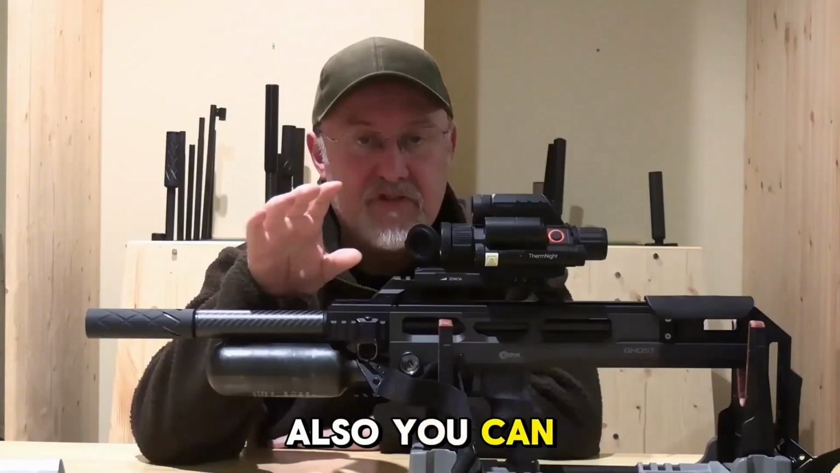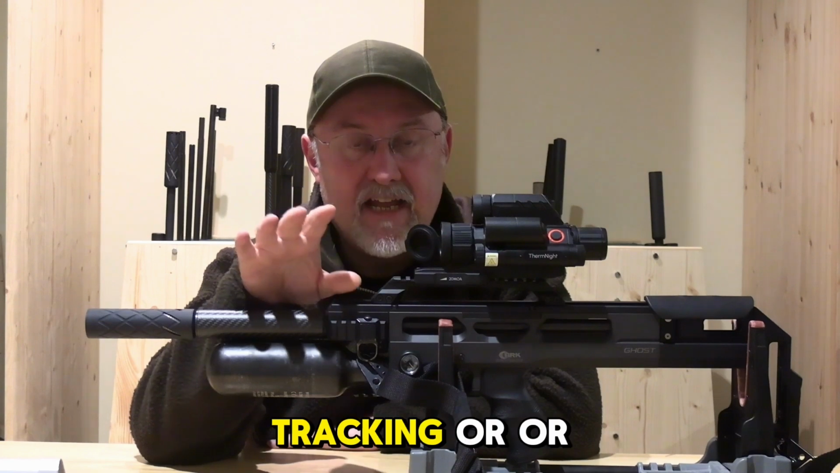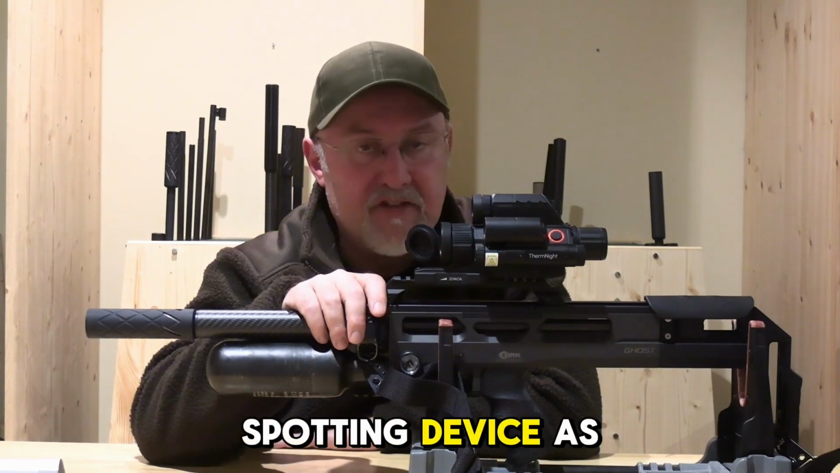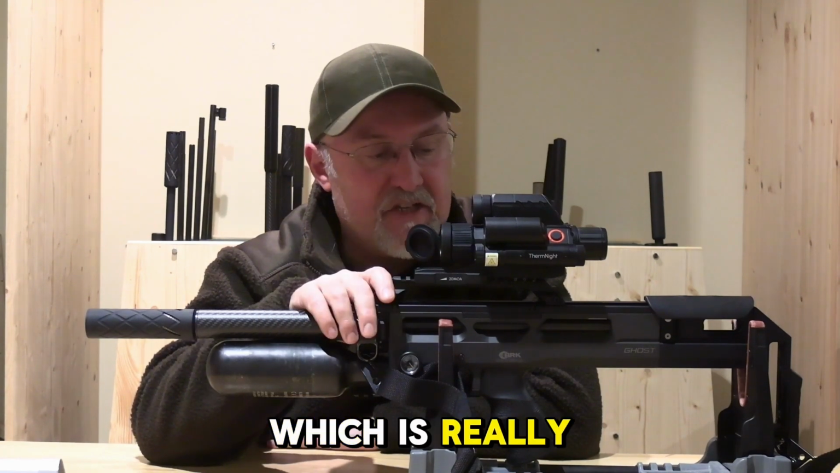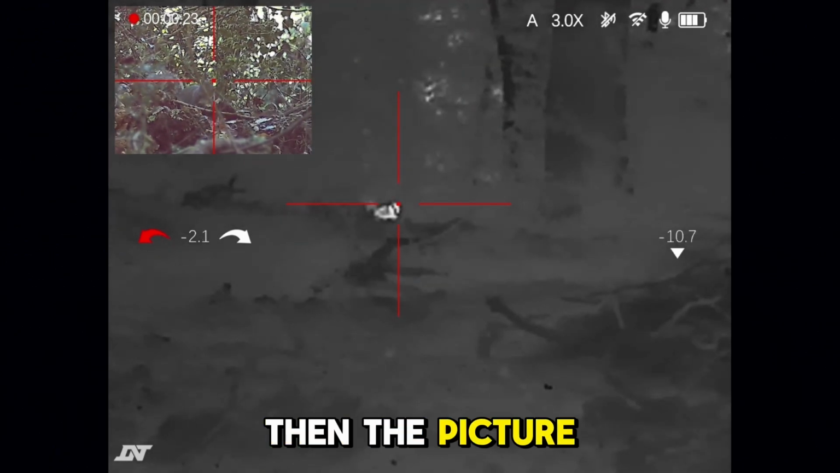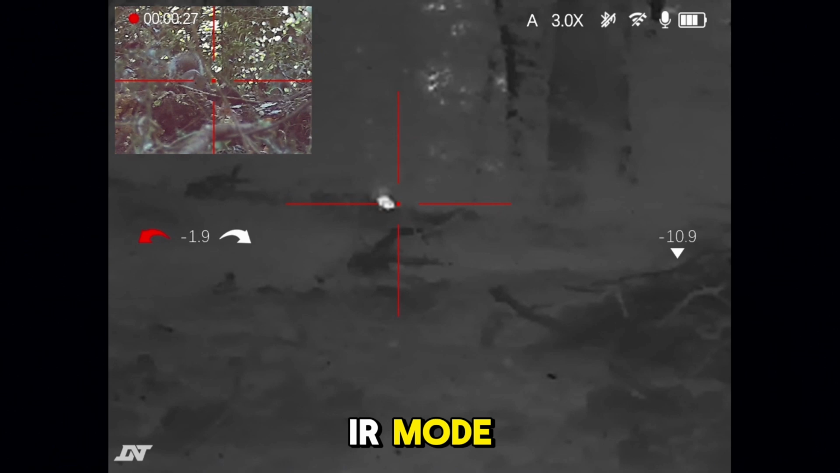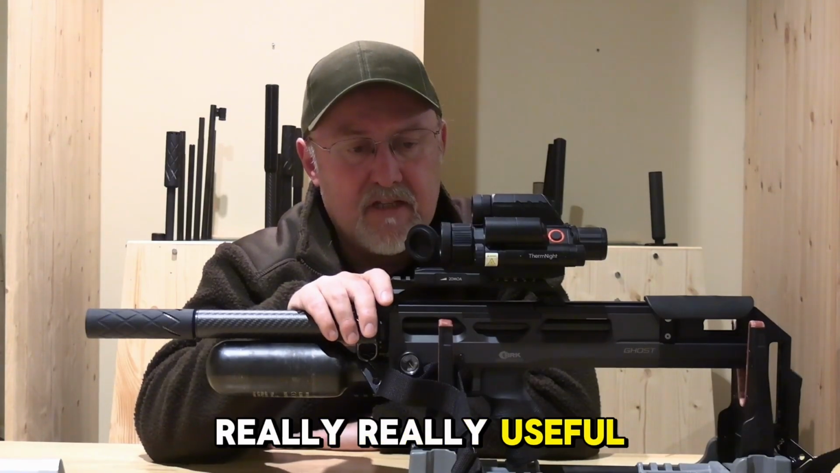So you can use it as a real-time, on-the-fly tracking or spotting device as well, which is really useful. And then if you switch over to full thermal mode, then the picture-in-picture will go to either daytime color or nighttime IR mode. Really, really useful.